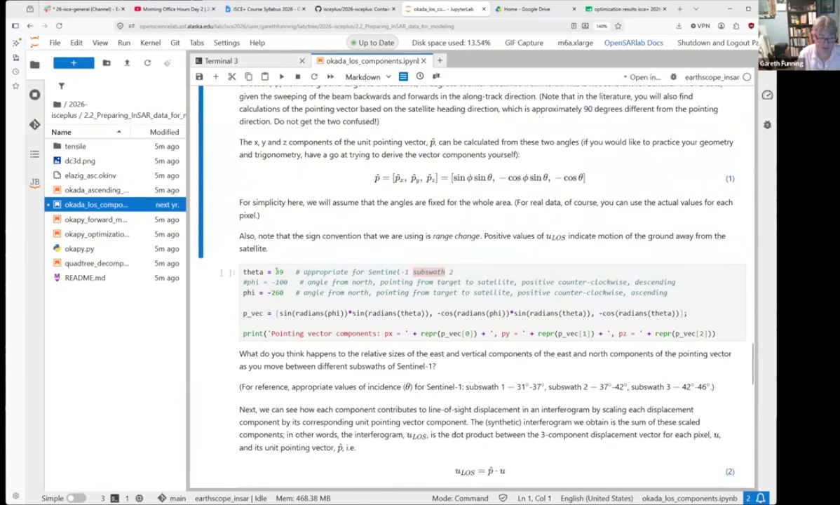You have a choice of incidence angle. So 39 degrees is pretty much the middle of the Sentinel-1 swath. That's some representative angle close to the middle of Sentinel-1's swath. And the pointing azimuth angle is -260 degrees, which, okay, that's 260 degrees counterclockwise.